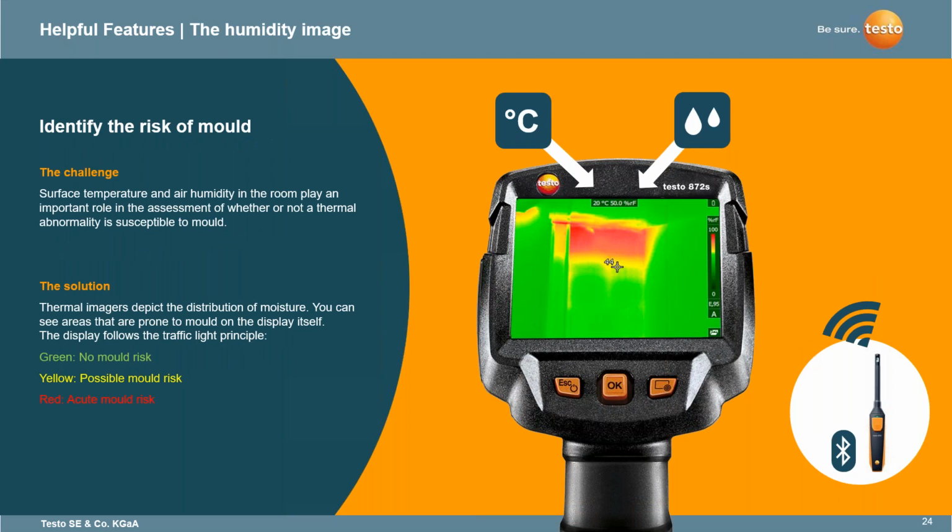Again, here's an example of the humidity image and the humidity feature within one of the imagers, the Testo 872S. The challenge, again: surface temperature and air humidity in the room play an important role in the assessment of whether or not a thermal abnormality is suspect to mold. And again, the solution: the thermal imagers depict the distribution of the moisture. You can see the areas that are prone to mold on the display itself. Obviously the red, green, and yellow.